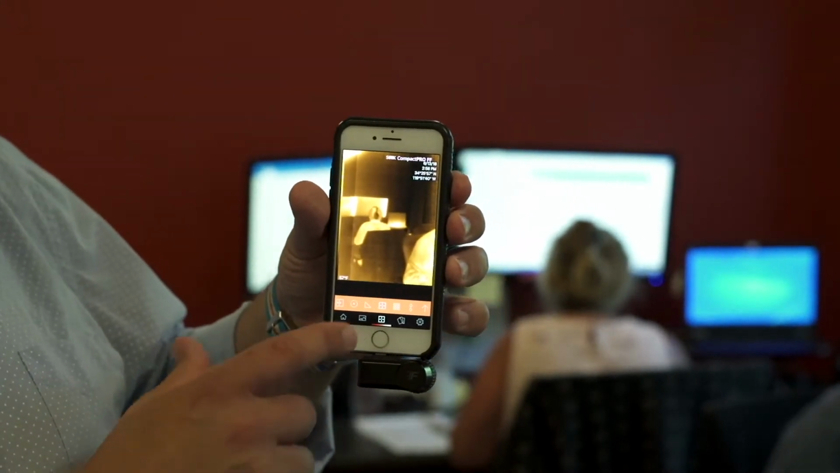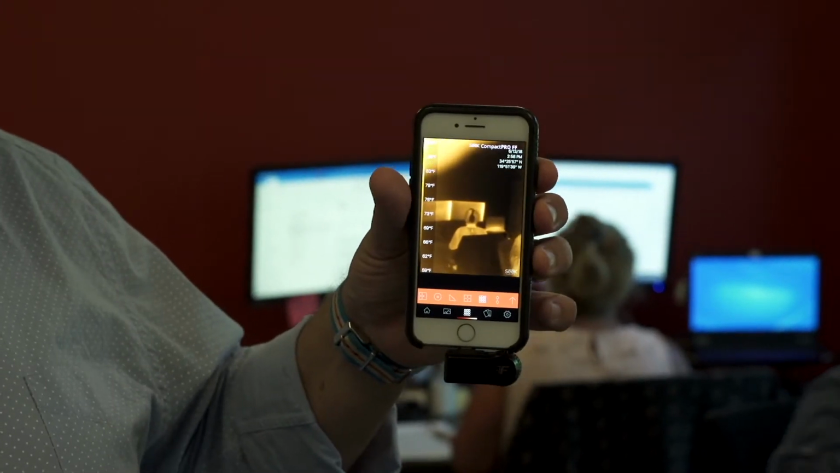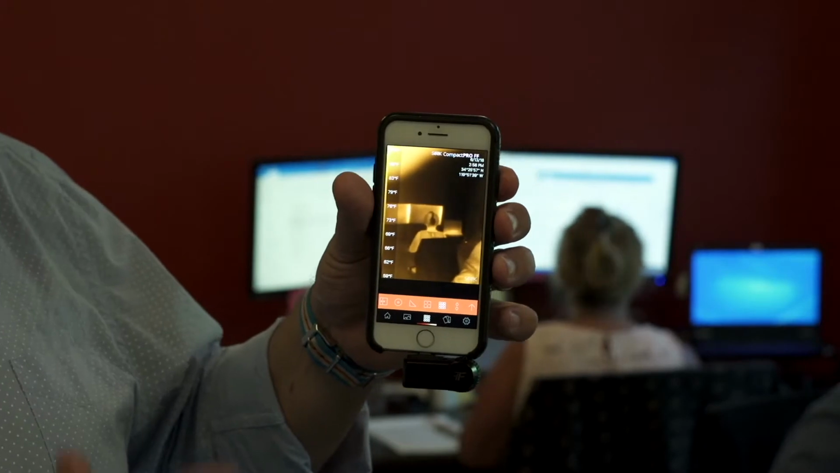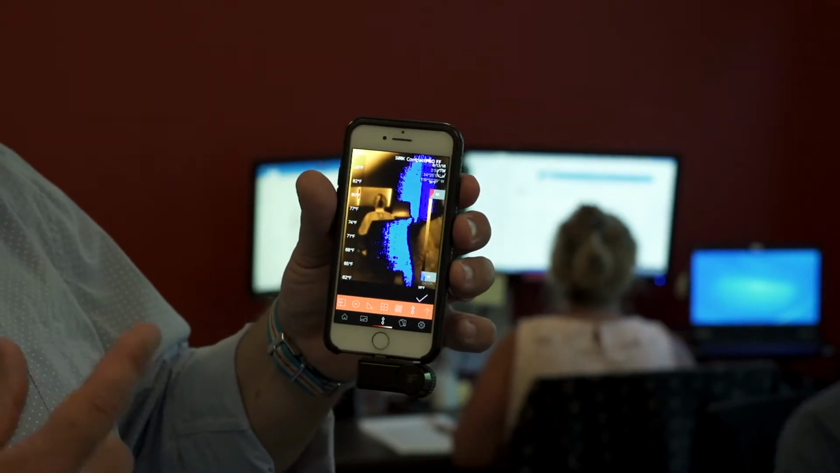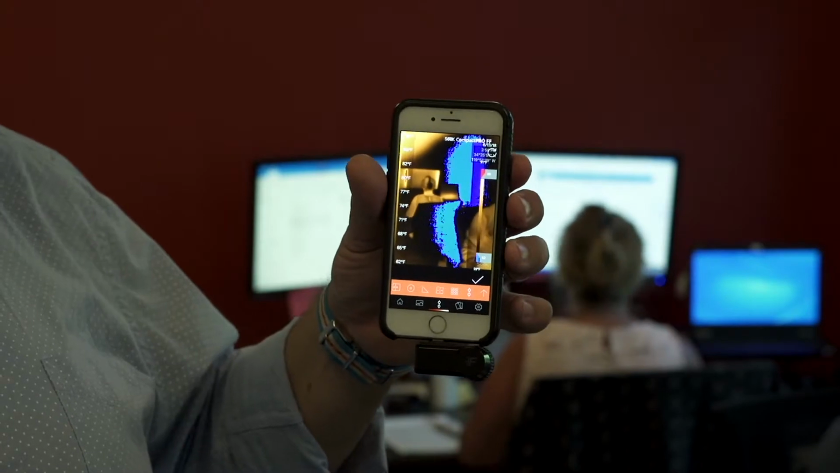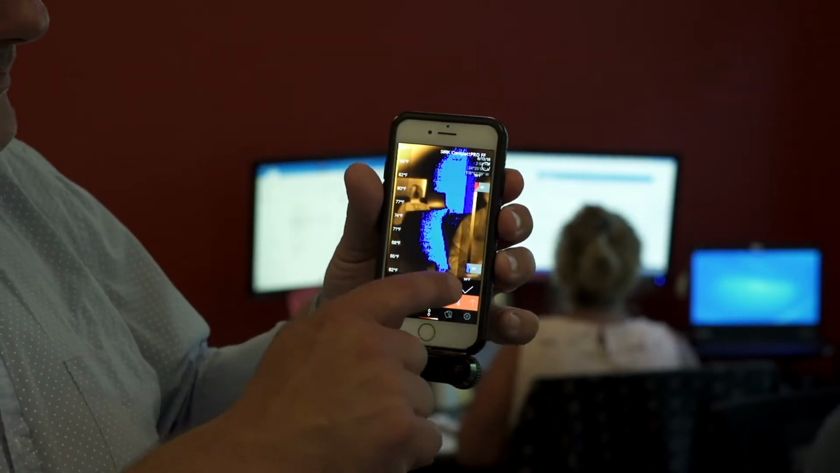More advanced users might want to use our full frame mode, where you see the scale on the right. You're going to be able to identify every temperature on the image based on the color scale to the left. We also have a span and level for the very advanced users, where you can change the span and the level. And for those of you certified thermographers, I'm not even going to walk through it. But if you want to learn about span and level, go to our website.